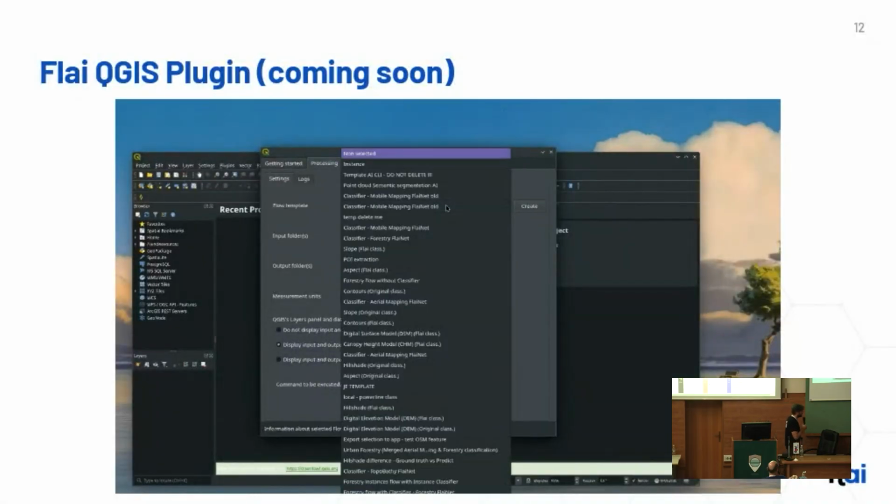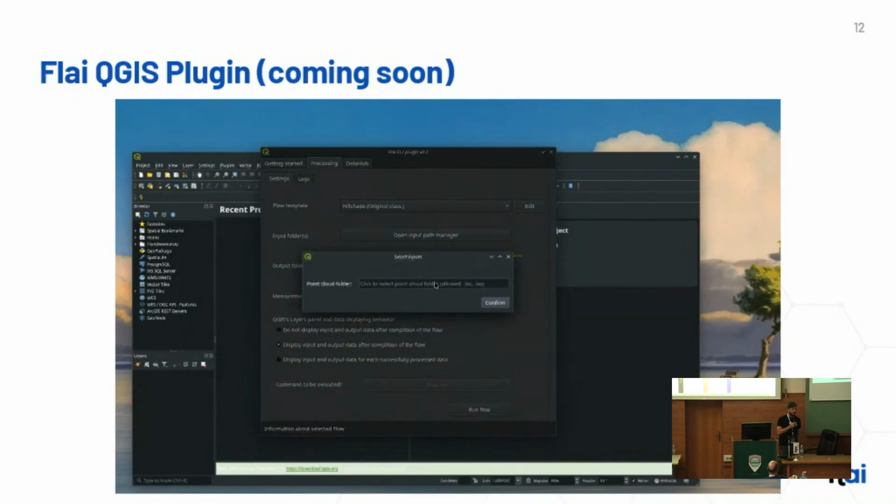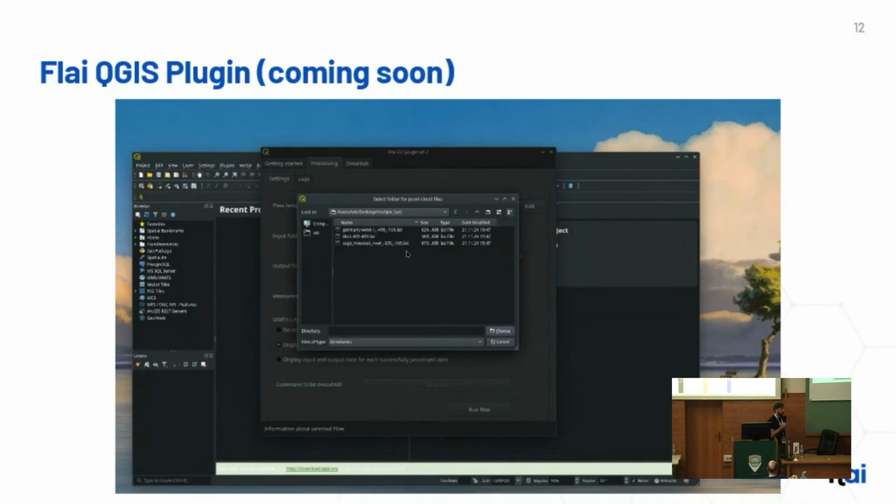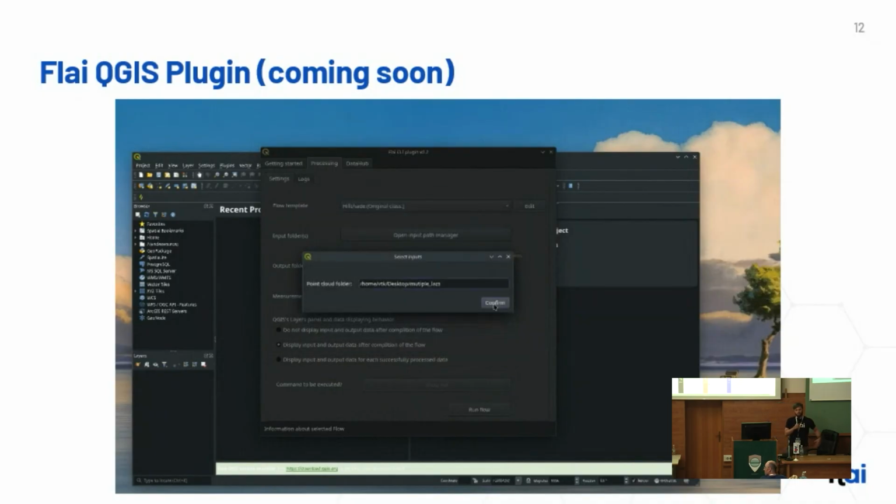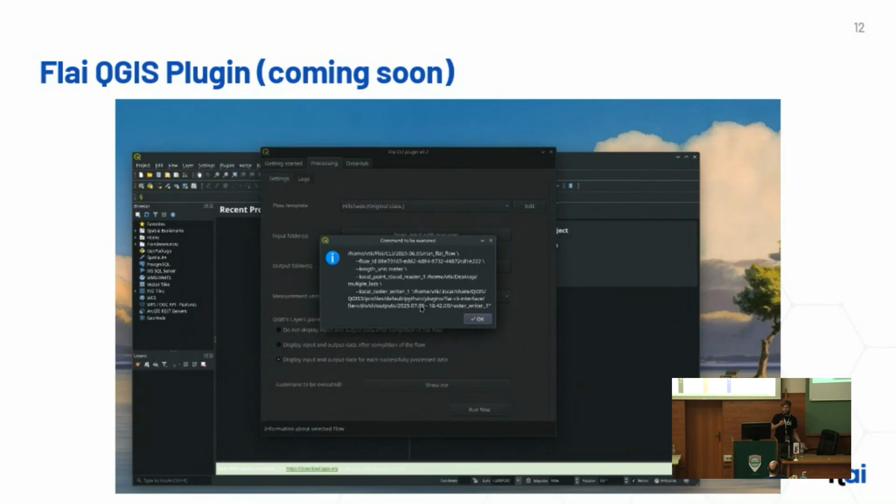The second option, which is actually coming soon, is the QGIS plugin. Our QGIS plugin will have two features. One is a user interface for our command line interface, because apart from the Open LiDAR data set, we as a company also deliver a command line interface for our pre-trained model for point cloud classification. And some users prefer a graphical interface compared to a command line interface. Who would have thought that?